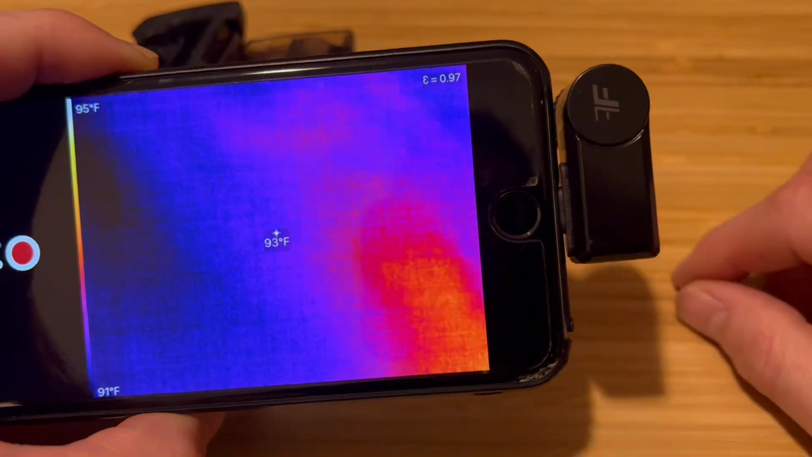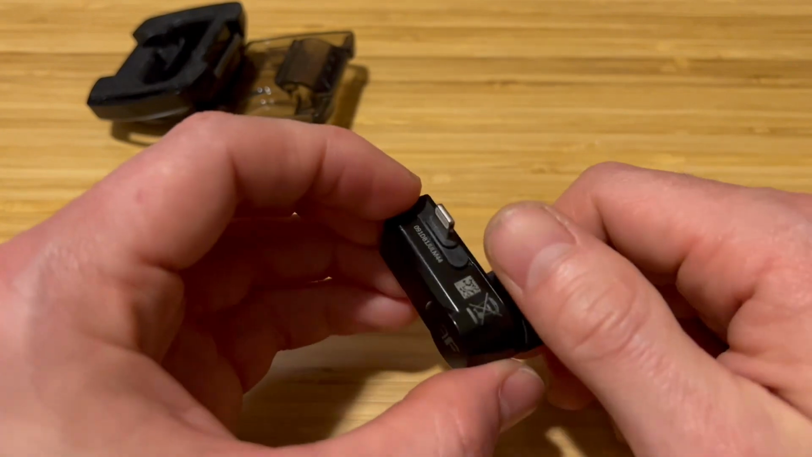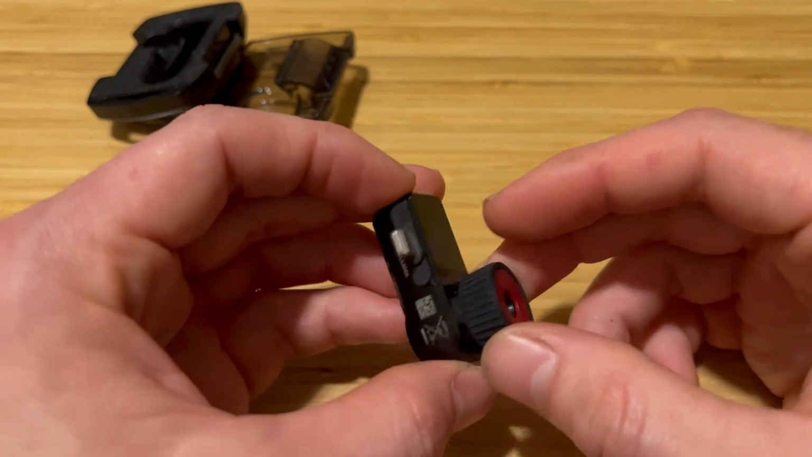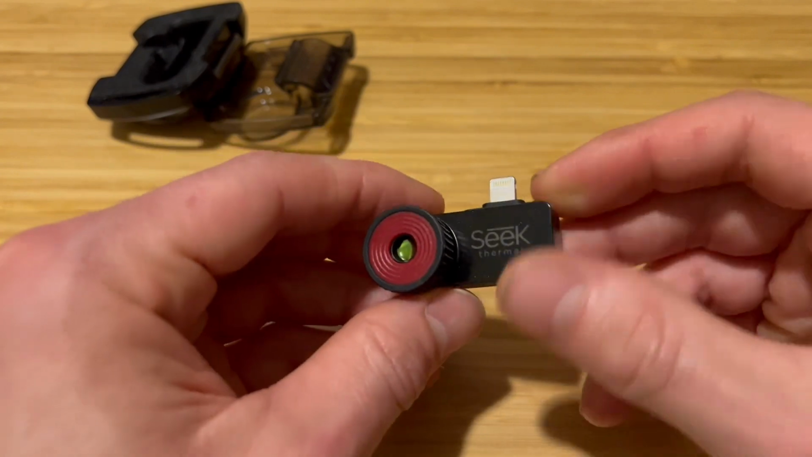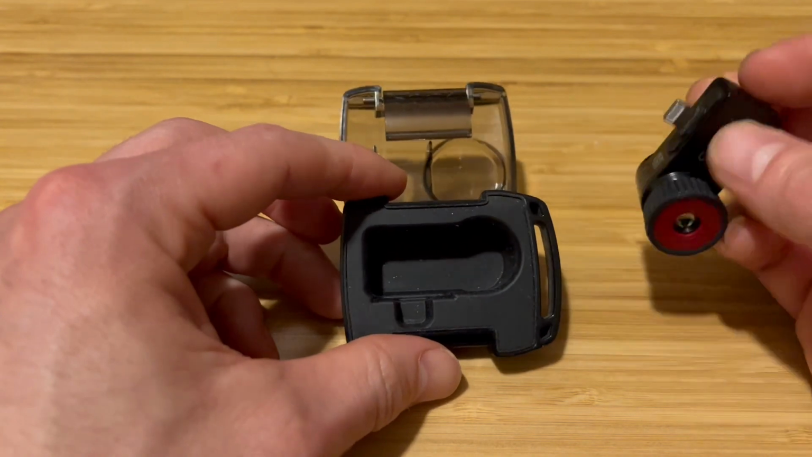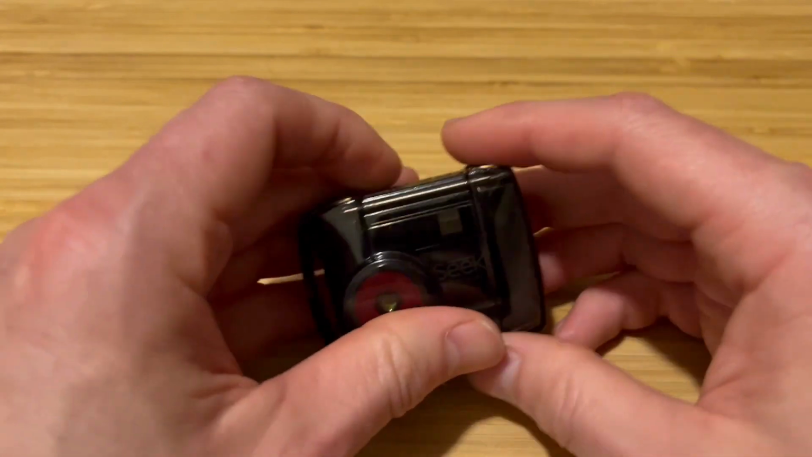You can take videos or pictures. There's a knob here to adjust the focus, and it's pretty simple. You can get this in the iPhone connection or just an Android connection as well. It seems pretty durable. I don't often keep it out of the case, and that's why it's really nice to have this case. I've had this now for several years and use it on a lot of different projects.